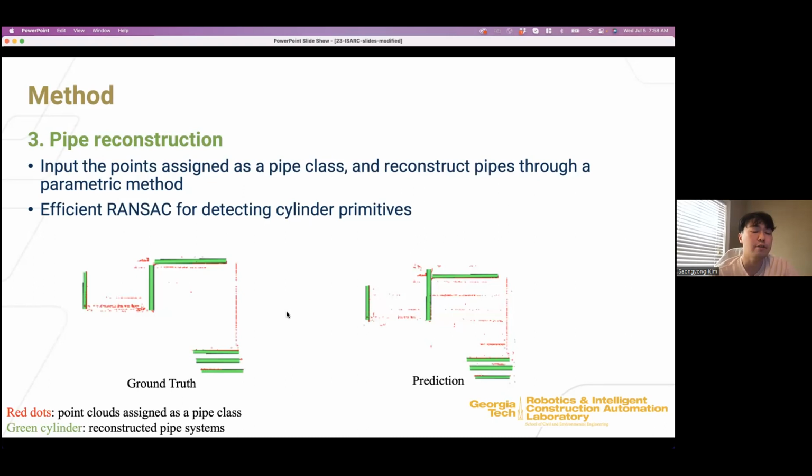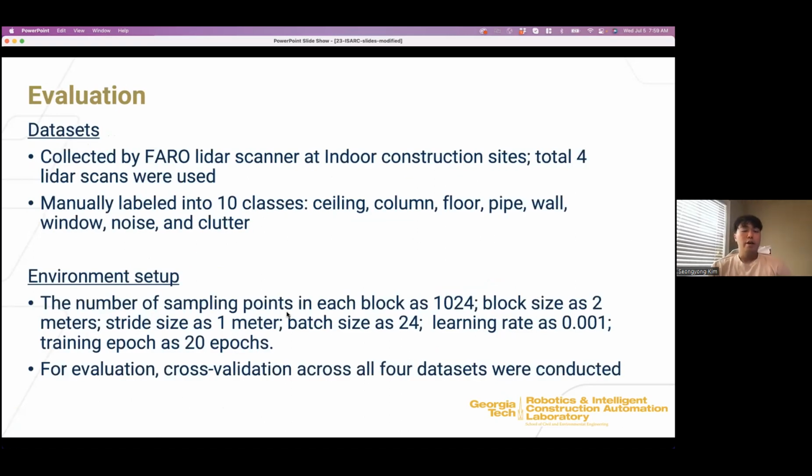Lastly, after segmenting and extracting the piping points, we reconstruct the piping system. We apply the efficient RANSAC algorithm for detecting cylinder shape primitives. This figure shows the result. The red dots mean the point cloud detected as the pipe class, and the green cylinders are the reconstructed piping system.